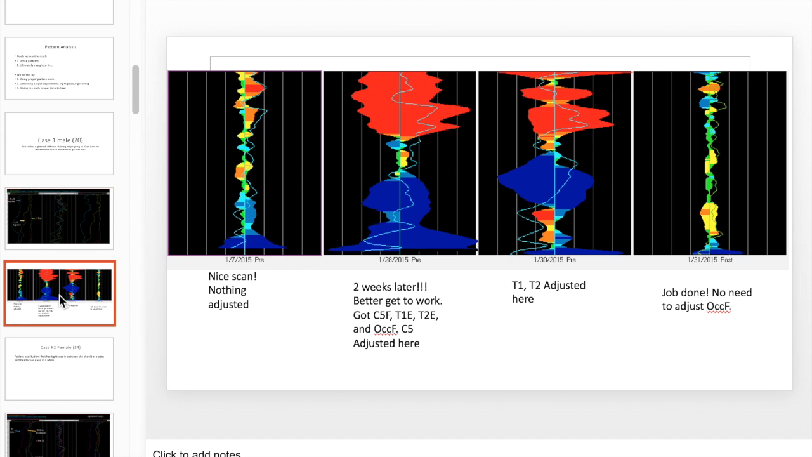Here's the delta T's if you want to see it. So this was that day that I was telling you everything was smooth. I'm not going to adjust anything if they're clear, right? And then this was when we got them fluoroed and adjusted C5. And then we adjusted T1, T2, that other scan that I showed you. And then this was the end result.